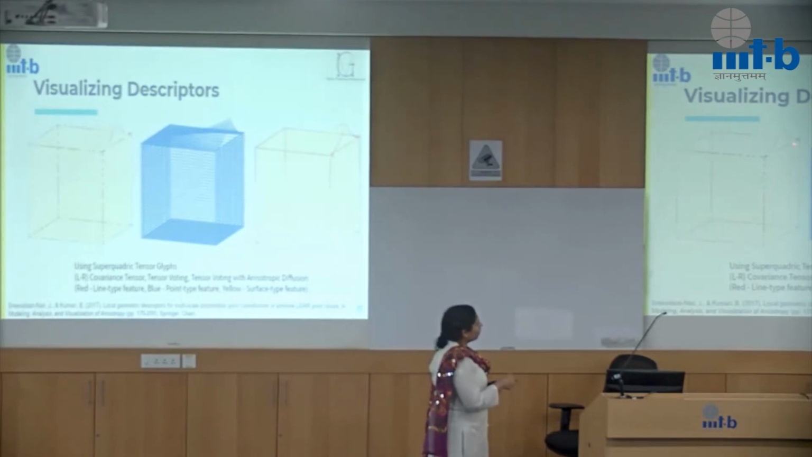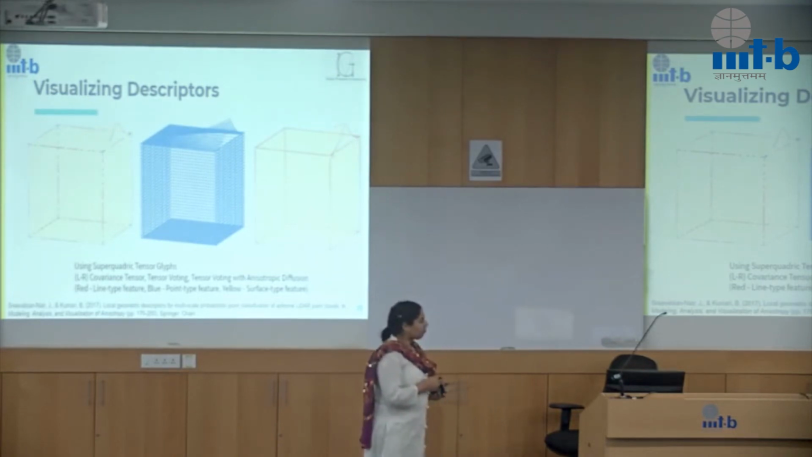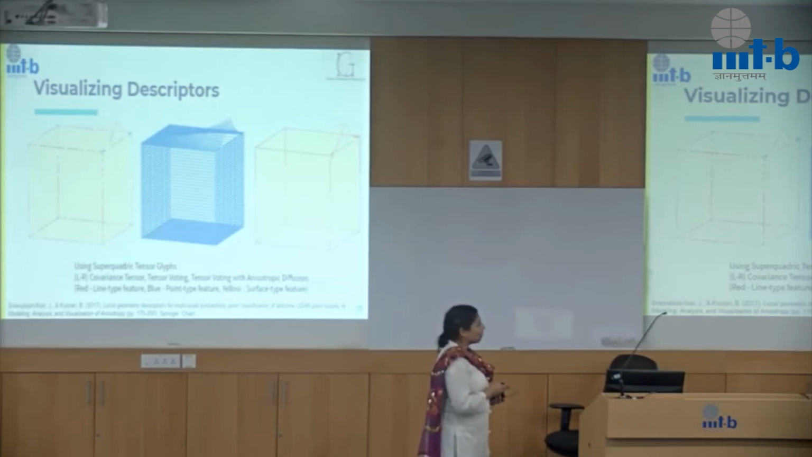You can see that these lines are captured very well using tensor voting after anisotropic diffusion. And if you look here, the corners are captured much better using the covariance tensor and not as well in the tensor voting. So these are the variations we get when we use different local geometric descriptors, because the way they are computed, they do different things.